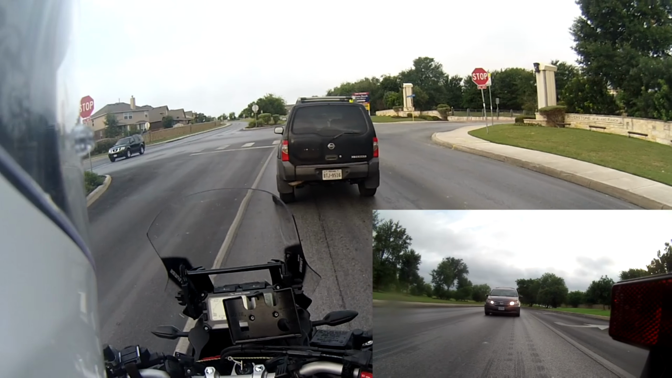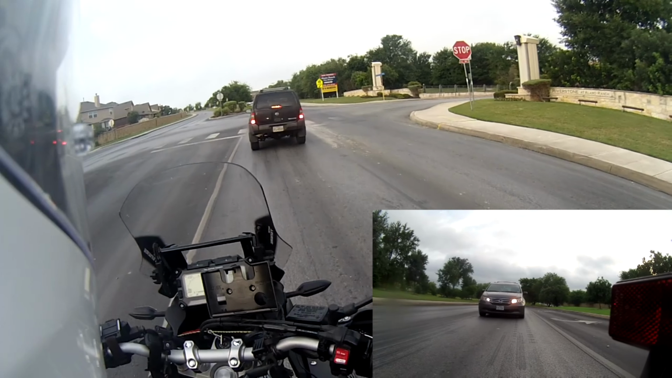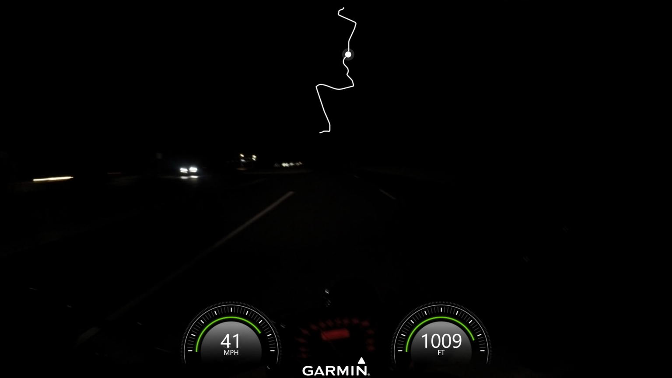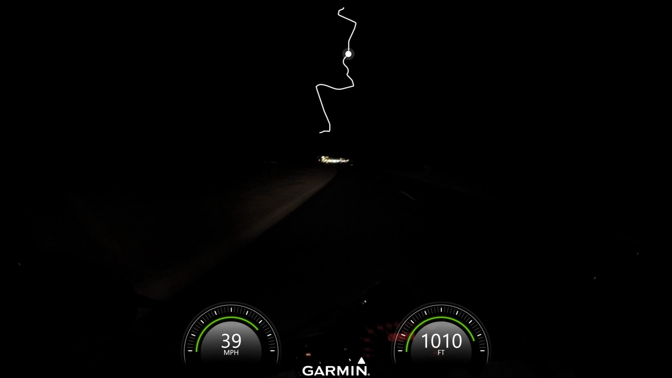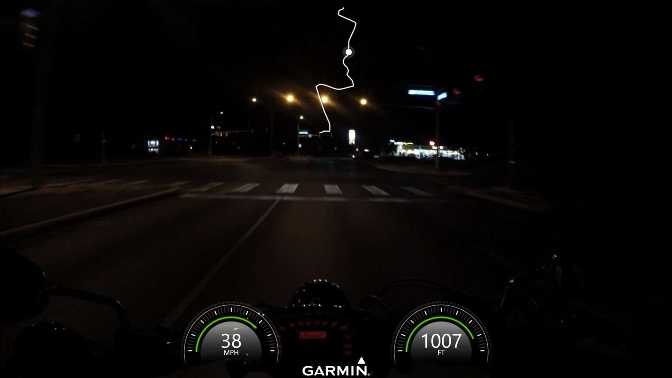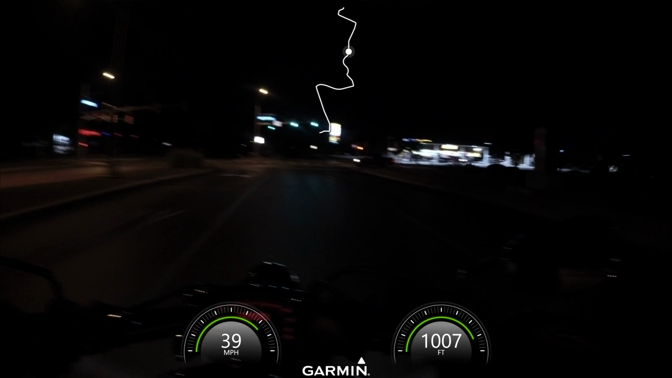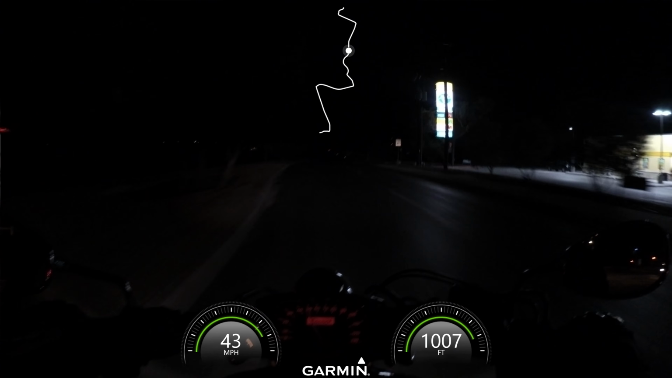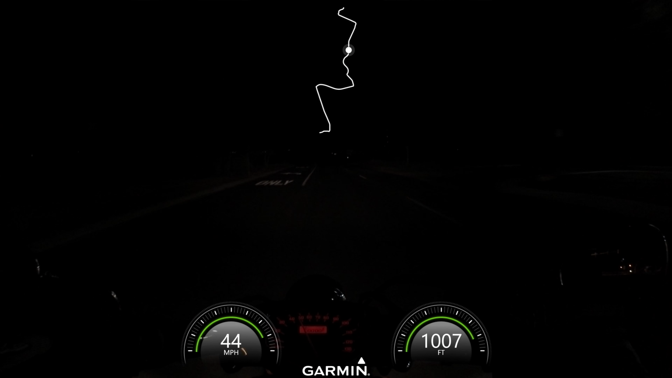Just in case somebody behind you is coming up on your six pretty fast, make sure you have enough room to escape harm's way. But anyway, hopefully this answers your question regarding why I choose to have my bike in first gear when I come to a stoplight.